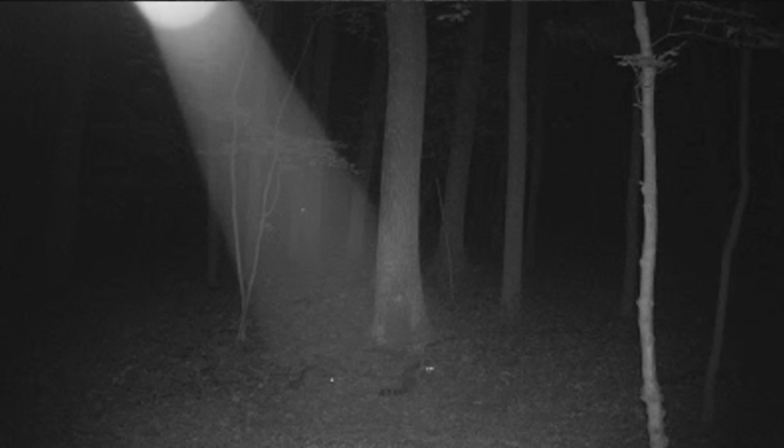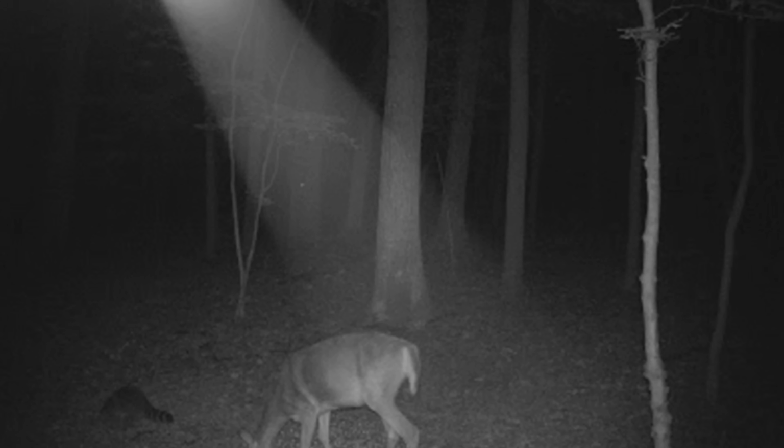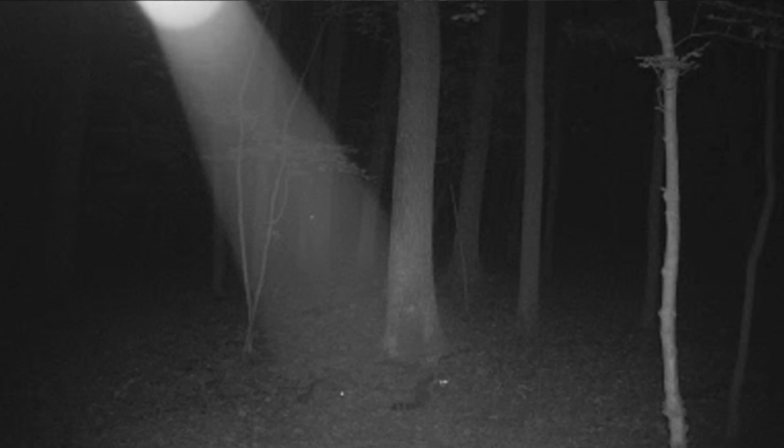The second photo taken minutes later shows the exact same thing, but the deer has disappeared, and the light has intensified. The trail cam owners said that there was absolutely no way for this light to be there, as this is deep in the woods. This light could not have been attached to anything, it was just appearing in the air.